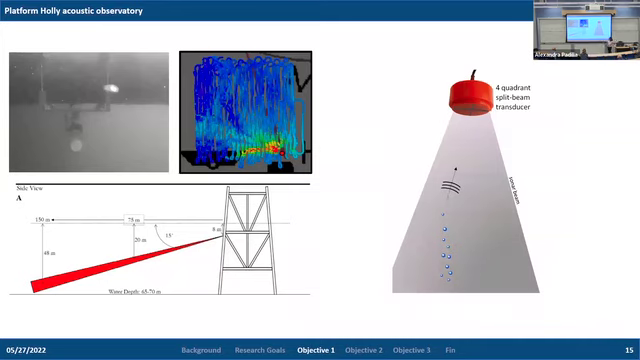This pan and tilt system rotates the transducer to map out this area of the plume. The transducer is mounted at a 15 degree angle facing the seafloor. In addition, the split beam echo sounder allows us to track the position of bubbles within the water column, and this will be important for how we study the seep activity in this area.